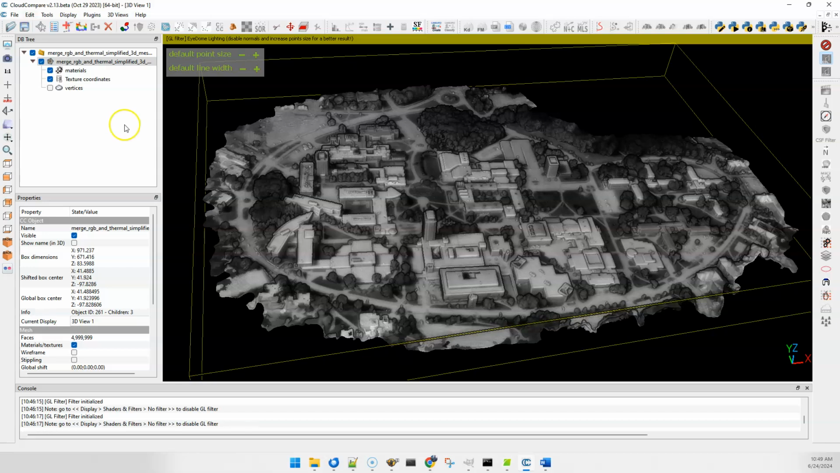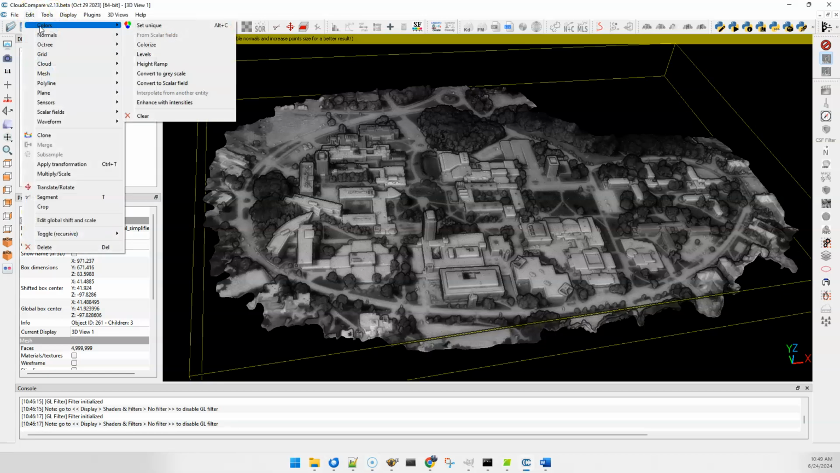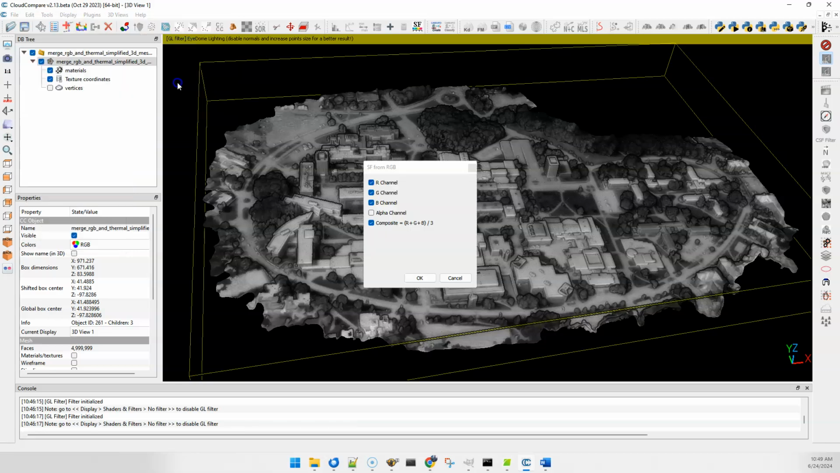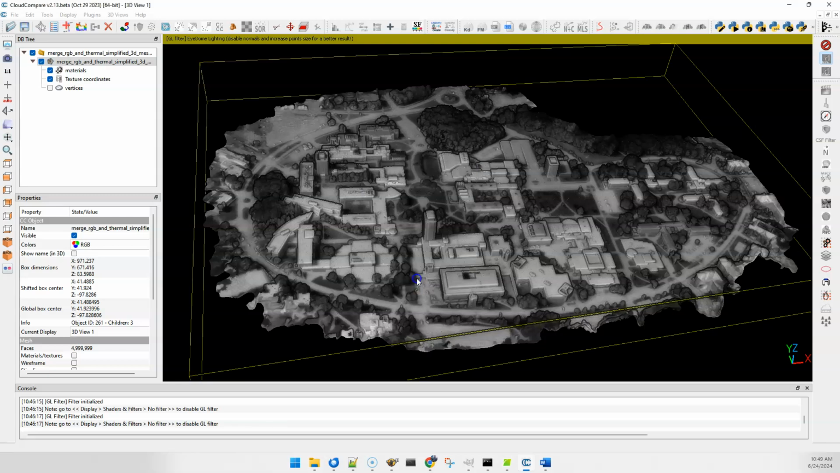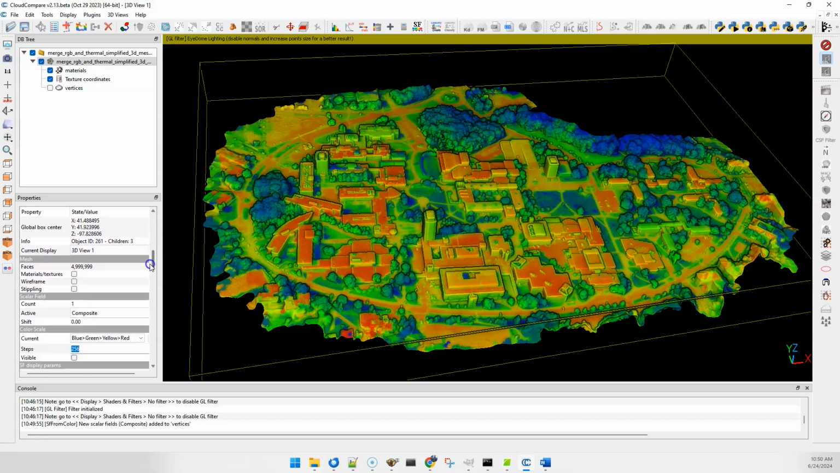This will take a moment, so okay. And then if we go to colors, we can convert that to a scalar field. In this case, I'll just use the composite. And now we've got a value here that we can play with.